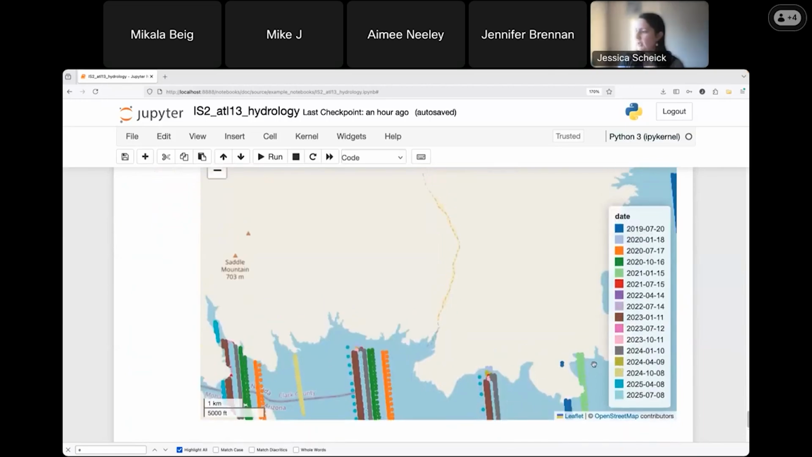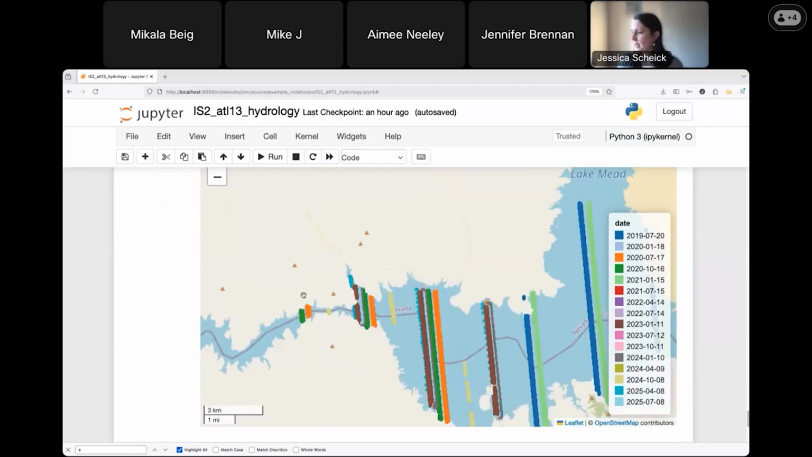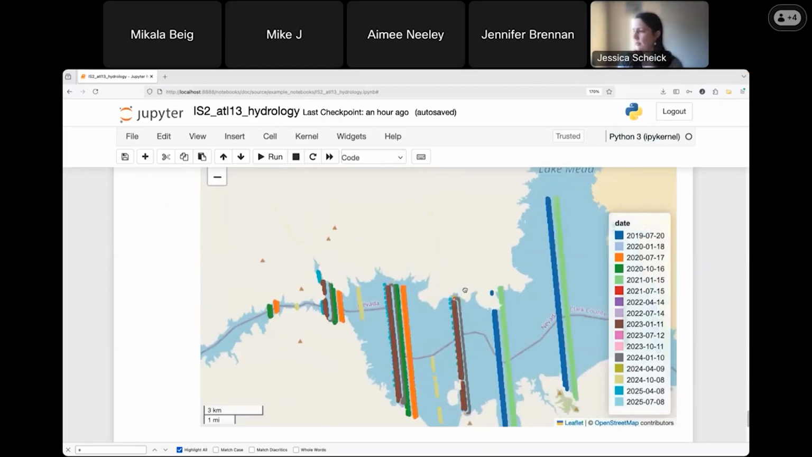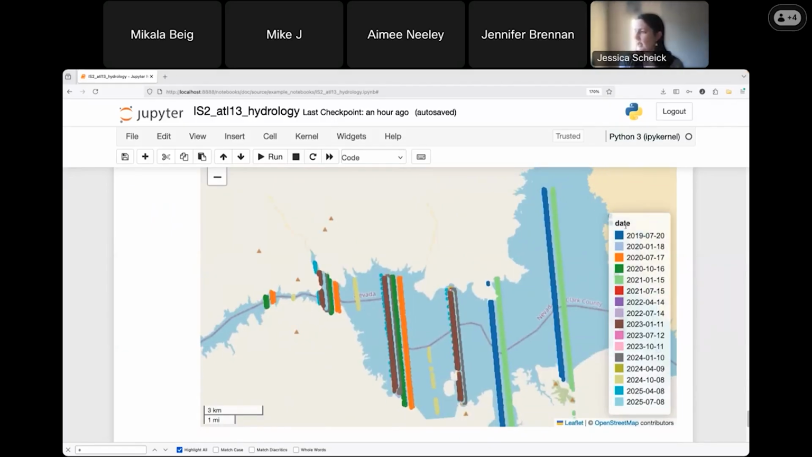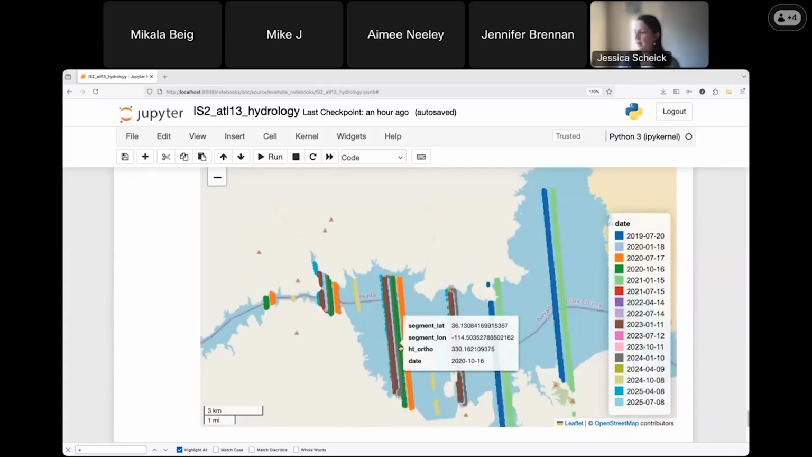As an alternative, let's see, I can zoom out a little bit. Using that built-in functionality from GeoPandas, I have plotted all of the dates. So if we wanted to dive in and compare these two tracks that are right next to each other across two different dates, we could do that more easily. So we can see where and when there is data for all of these different regions of the lake. And with that, I will hand things back to Jennifer for questions.